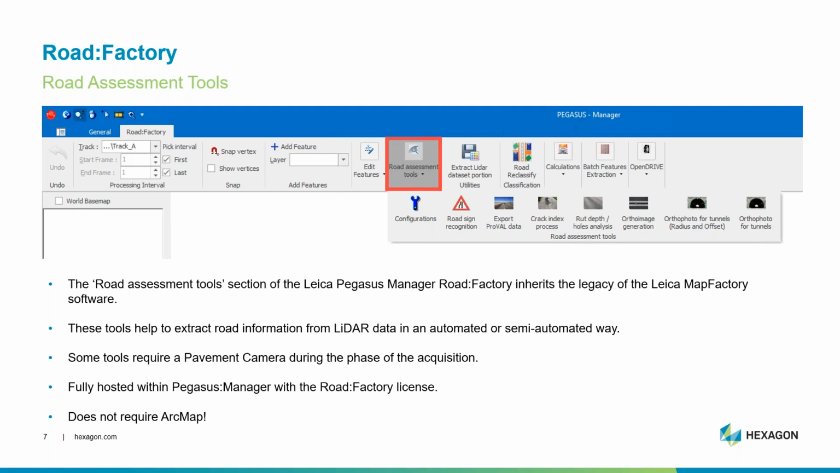These tools now being included within Road Factory means users are no longer required to maintain an installation of ArcMap to utilize these functions. This further consolidates and simplifies our production workflow, allowing users to remain in Pegasus Manager for all of their processing and analysis needs.